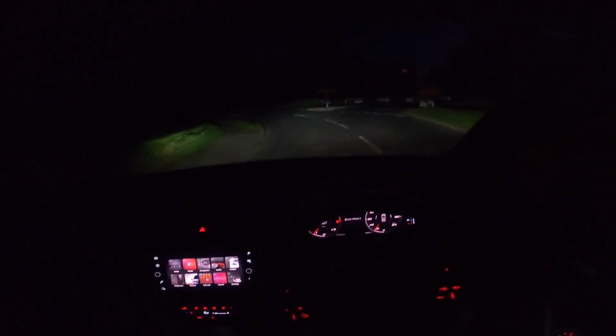Because this particular car is automatic, it's very easy to drive. It's the only automatic I've ever driven, the first one that I've driven, so it's a different driving experience to manual, but it's nice.